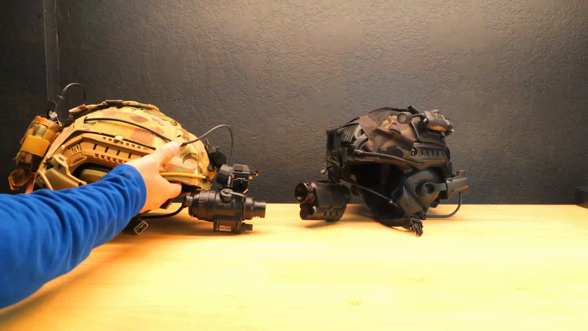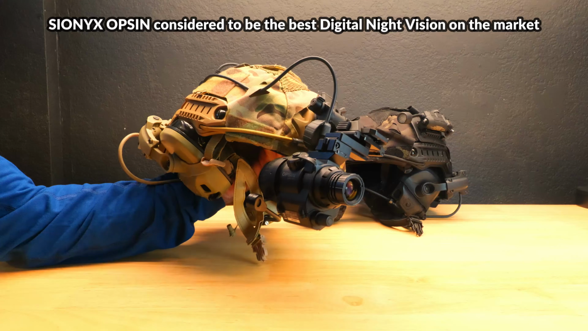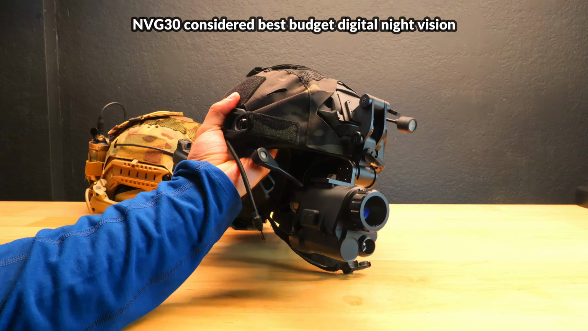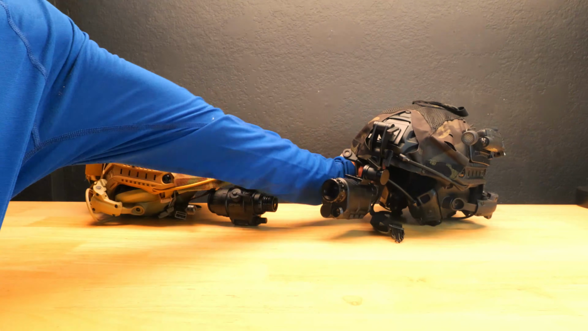The Opsin is widely used in law enforcement and the shooting community and is considered by many to be the best digital night vision device on the market, and the NVG30 is widely considered to be one of the best entry-level night vision devices and offers much better performance compared to the Night Fox Prowl, the NVG10, Night Operators, and other similar devices.